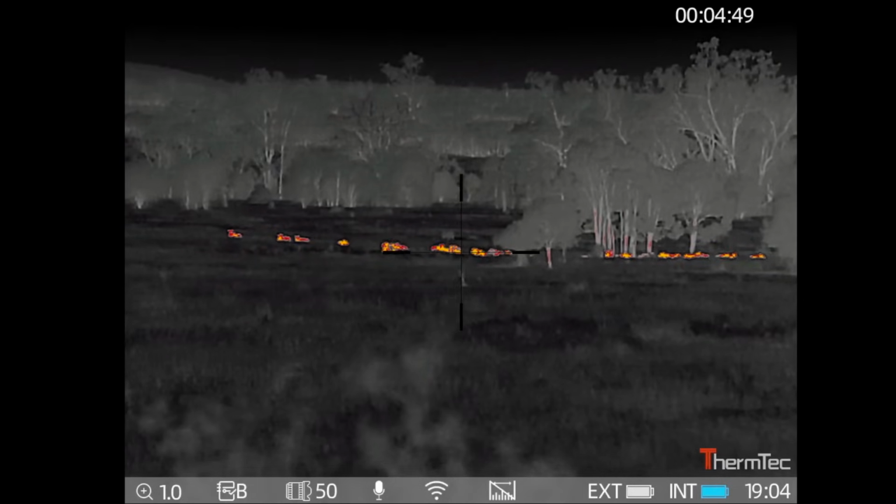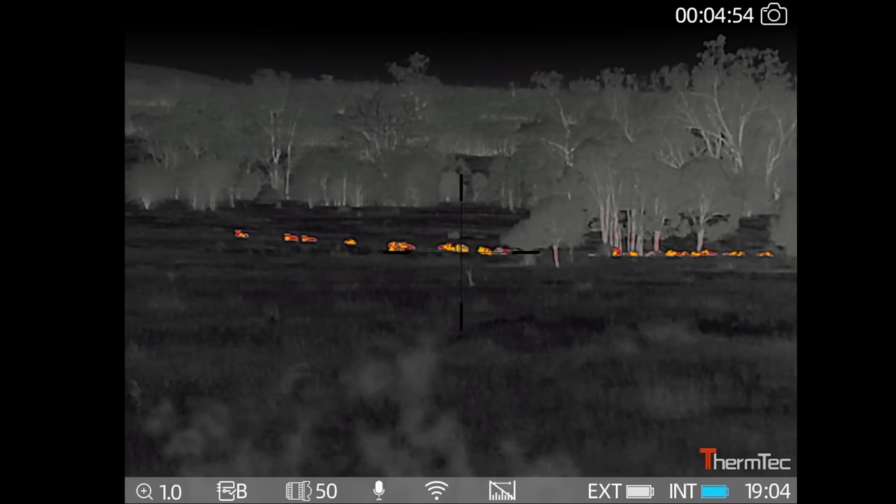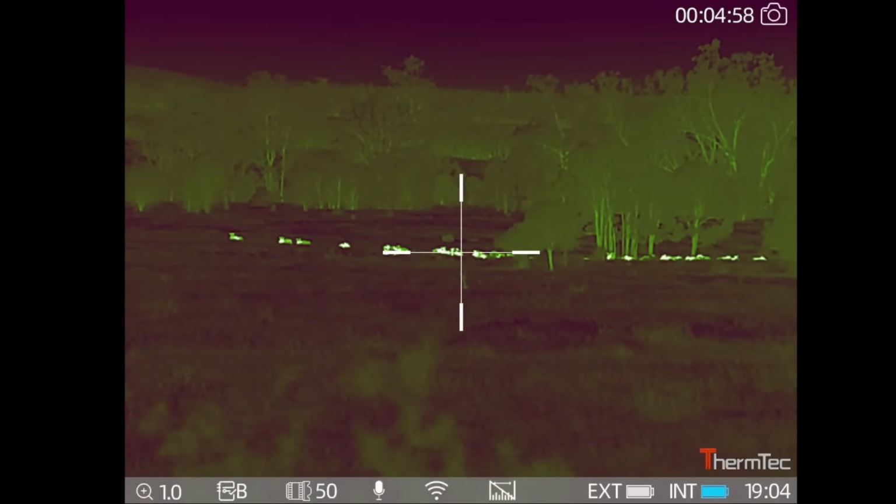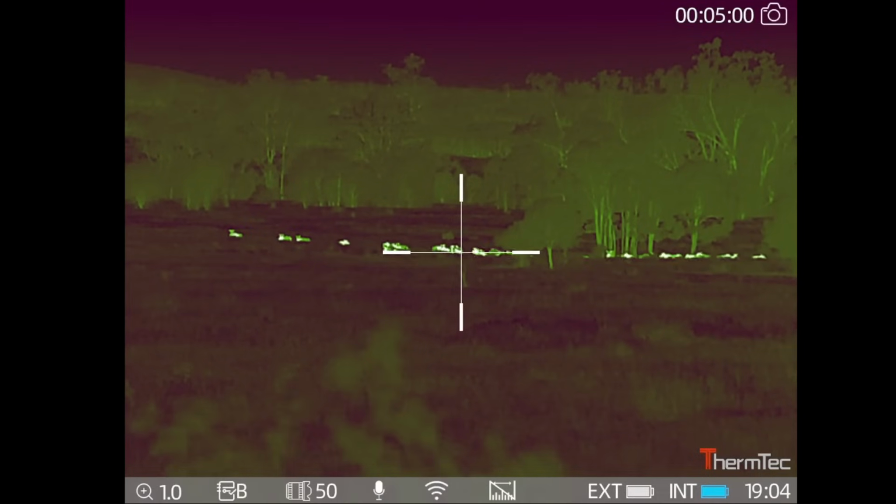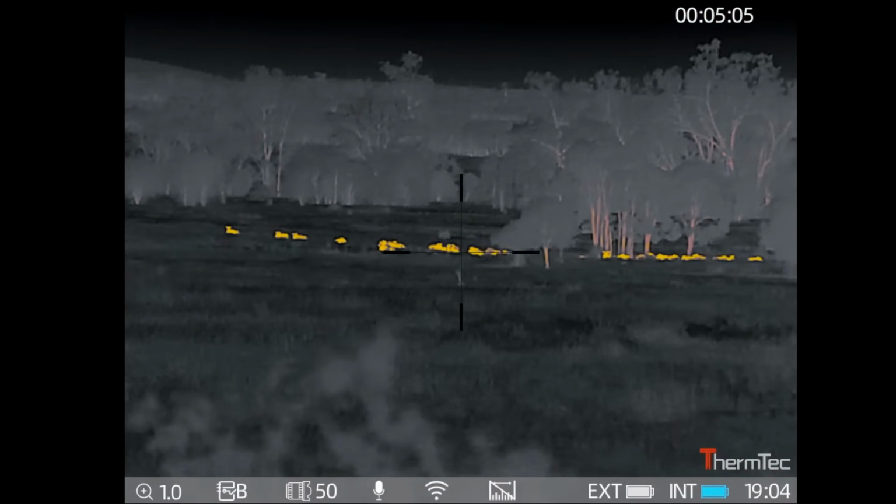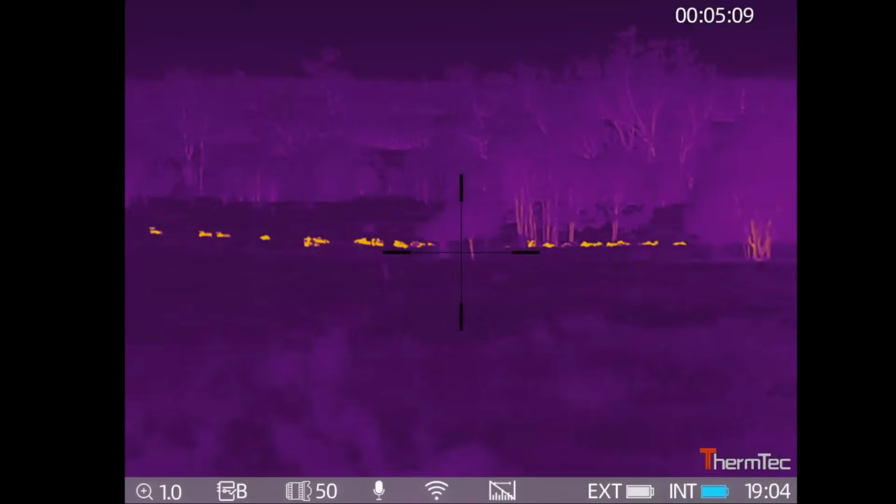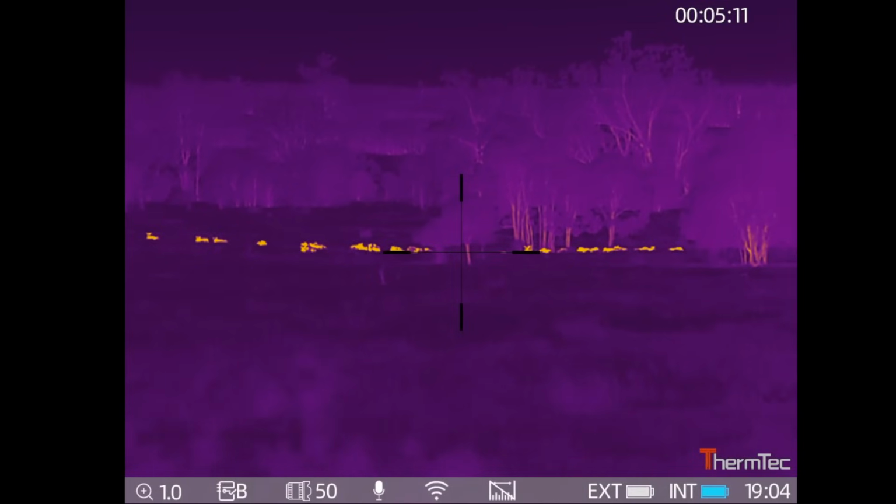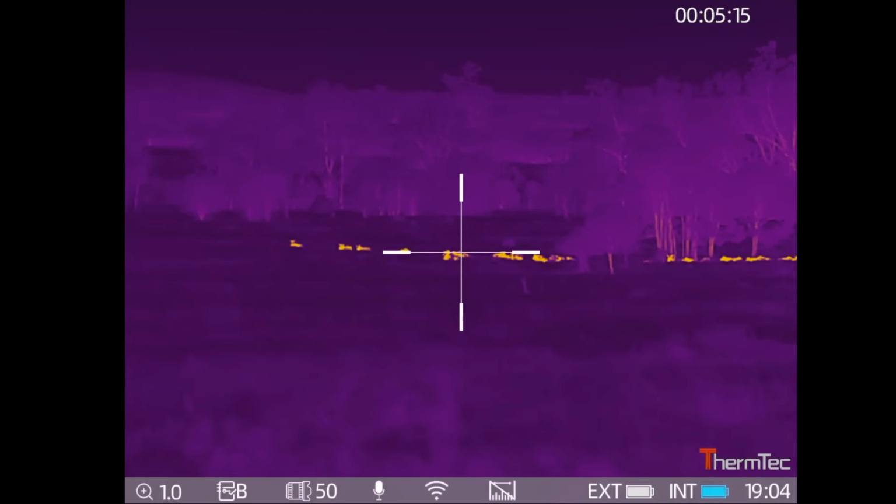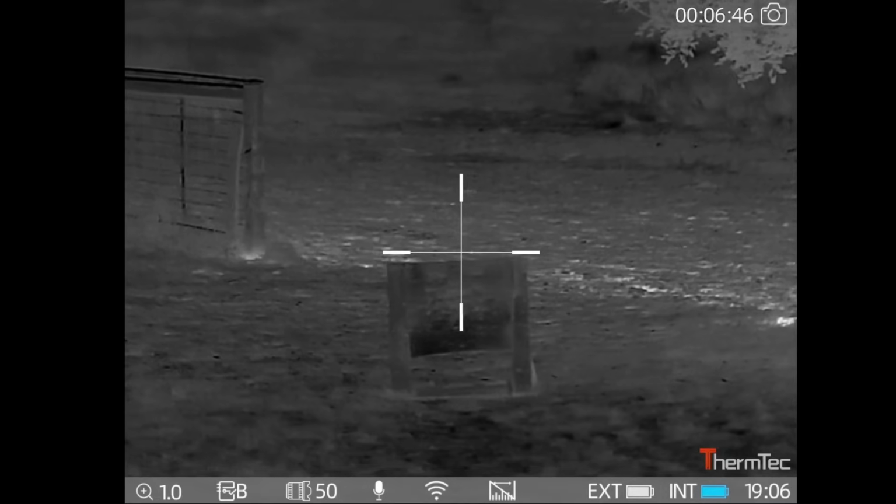And if I go to red hot, they show up pretty good. That'll be green hot. And that's gold. I quite like the gold setting. They really stand out nice. And then there's sort of purple or something, colour mode. And then back to white hot. Okay, so now we're back at the target.